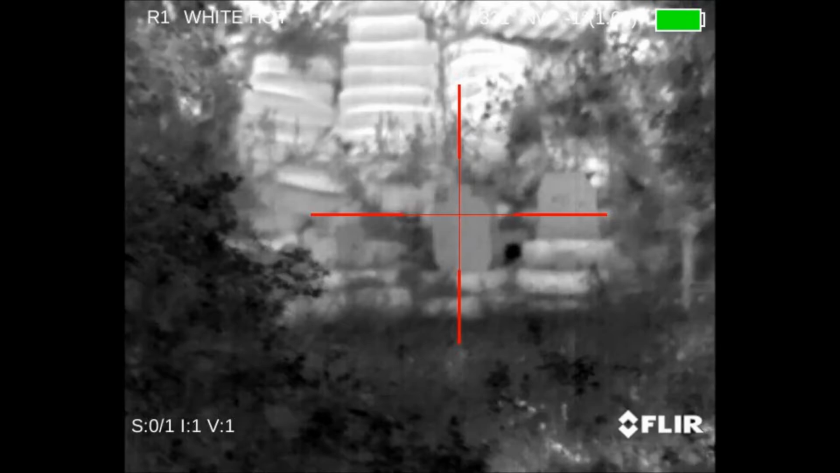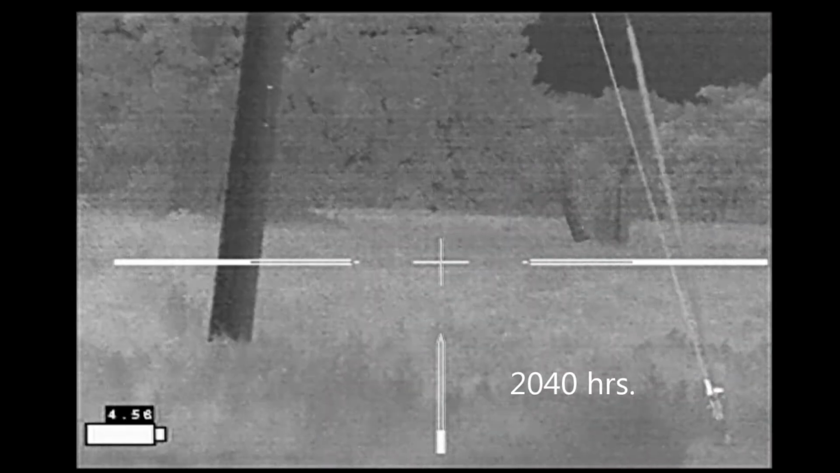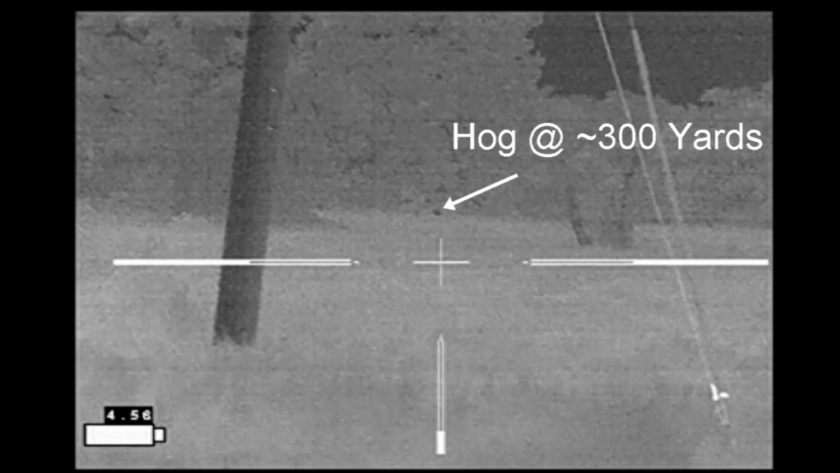Evil John and I went hunting up in North Texas, but before starting out we went to the range, got John familiar with the rifle and the thermal weapon sight that was on top of it. Then we headed out to hunt, and just a short while after dark we spotted this hog at about 300 yards out in this pasture.